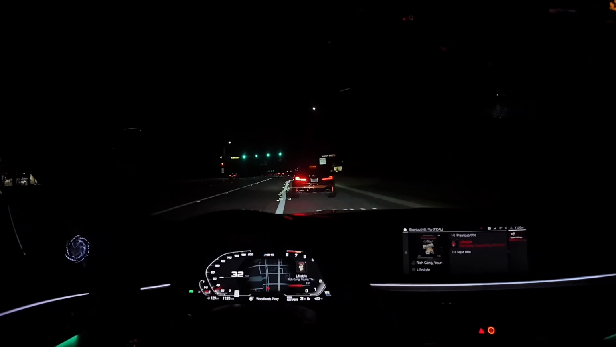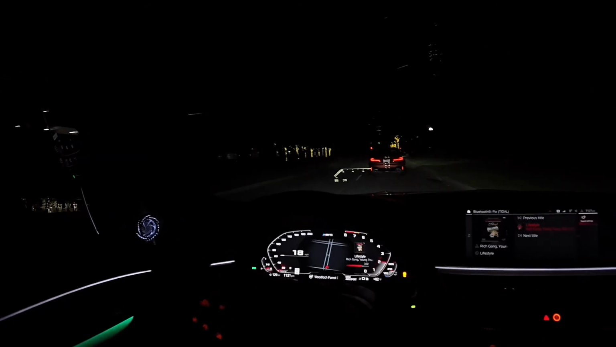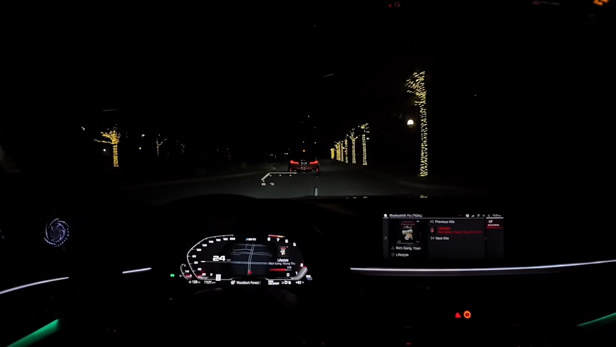Nah, man, this stock competition exhaust sounds good. I'm not gonna lie, it burbles and all of that. But it could be louder. It could definitely be louder. Let me run out my window now. Yeah, because we're not going too fast.